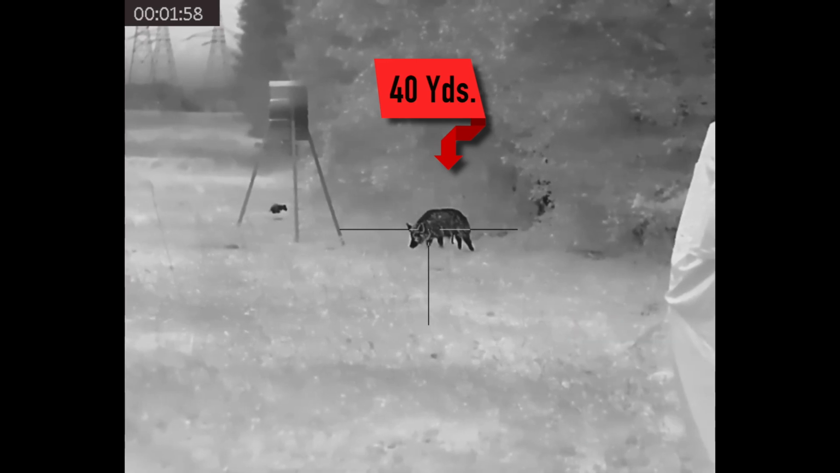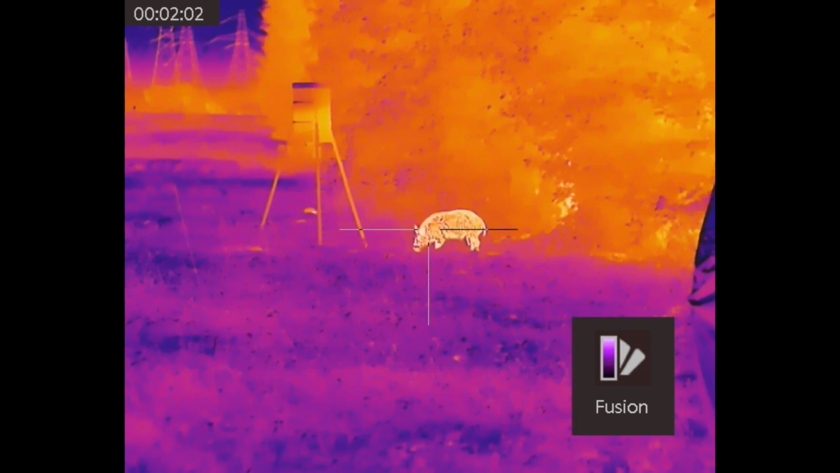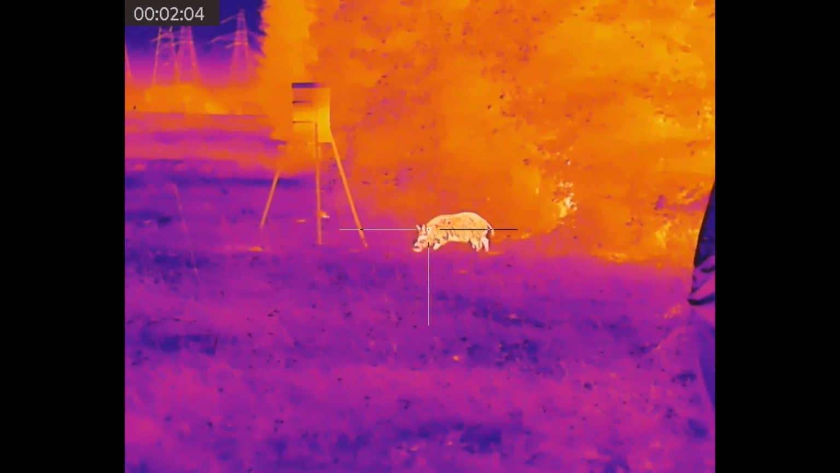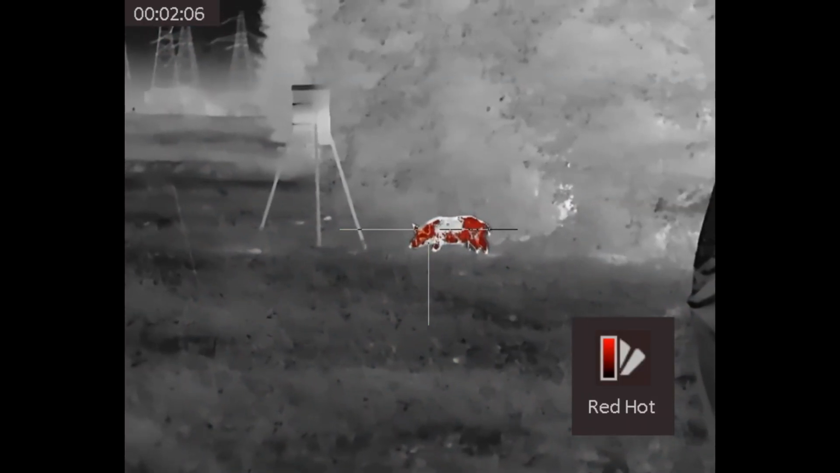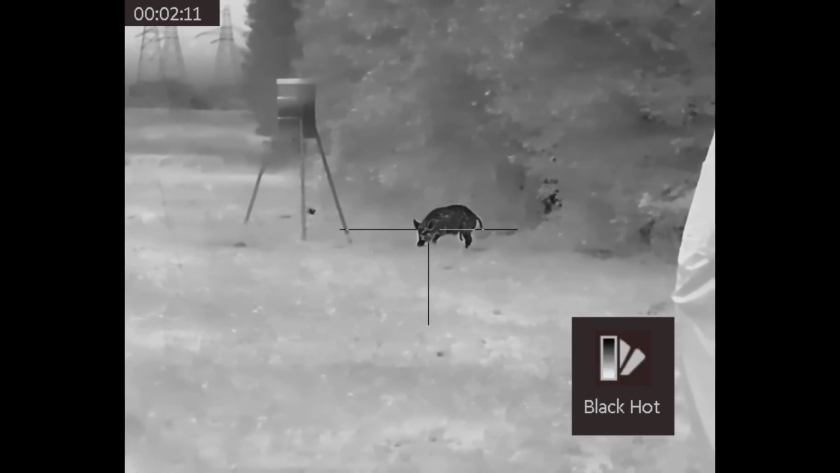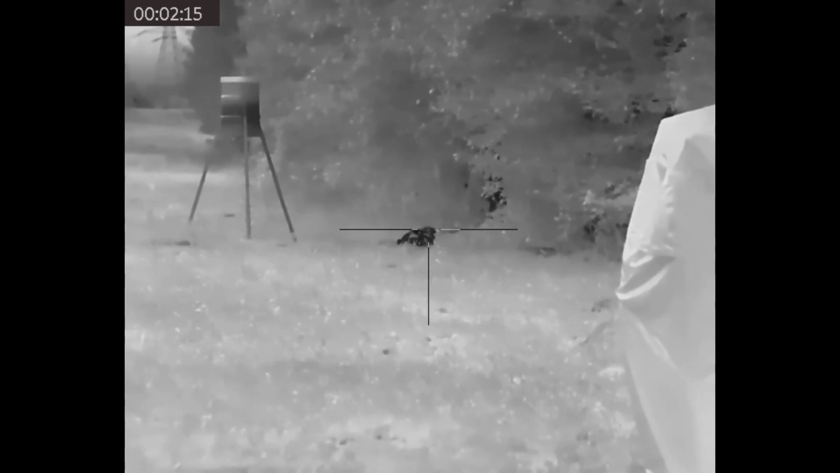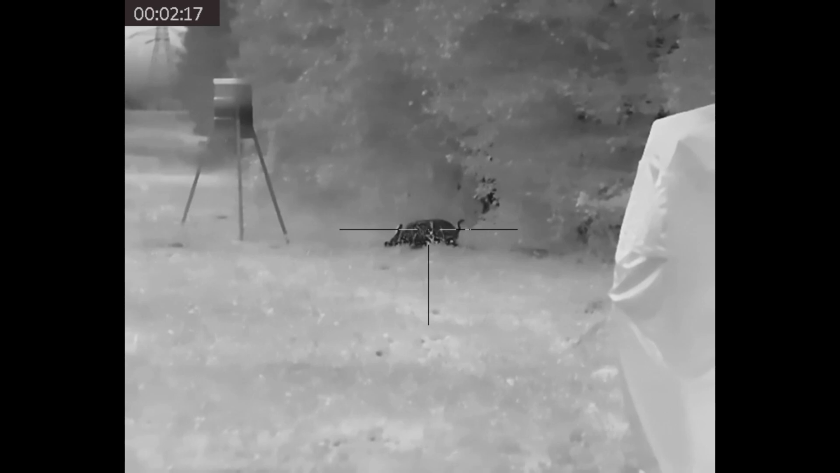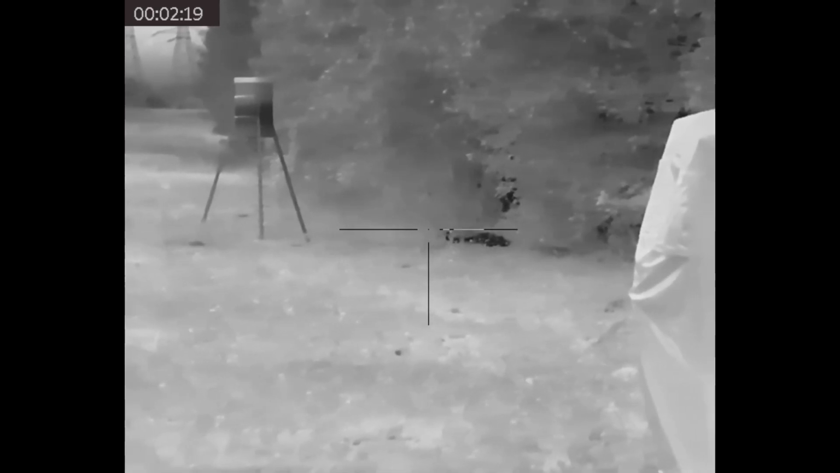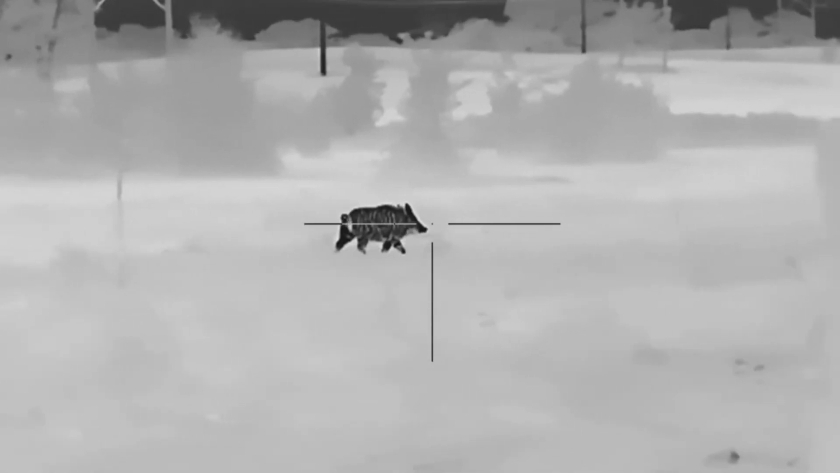The first thing I'm going to do is talk about the similarities in the scope. In the specs, I'll talk about what's the same with both of these scopes, and then after that, I will talk about the differences between the TS35 and the TS50. So the similarities, we're going to start with this. Both of them are a 640 by 512 thermal core resolution. So it is a 640 resolution. They're both 12 micron. They both have 8 times digital zoom.